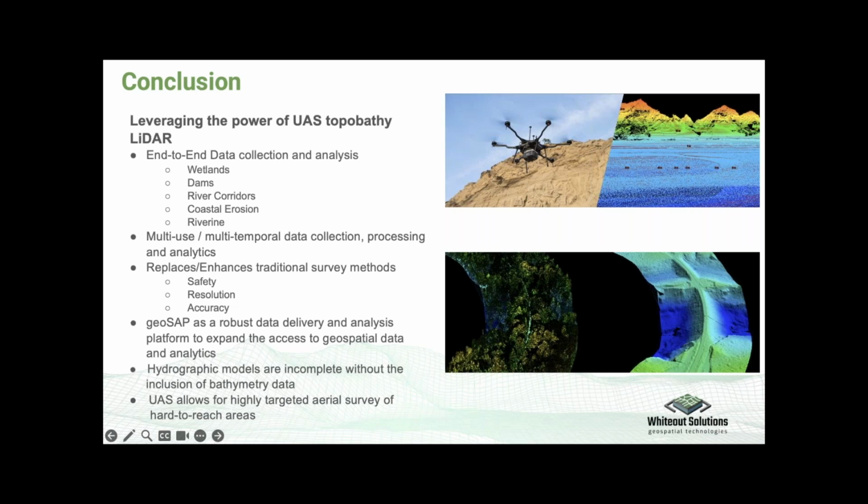And then we can also use the GeoSat platform to deliver data and democratize and share data across the organization. And being a UAS platform, we can really get to hard-to-reach areas, or areas that may be obstructed by trees, mountains, that sort of thing. It's a really agile platform at a very, very high resolution.